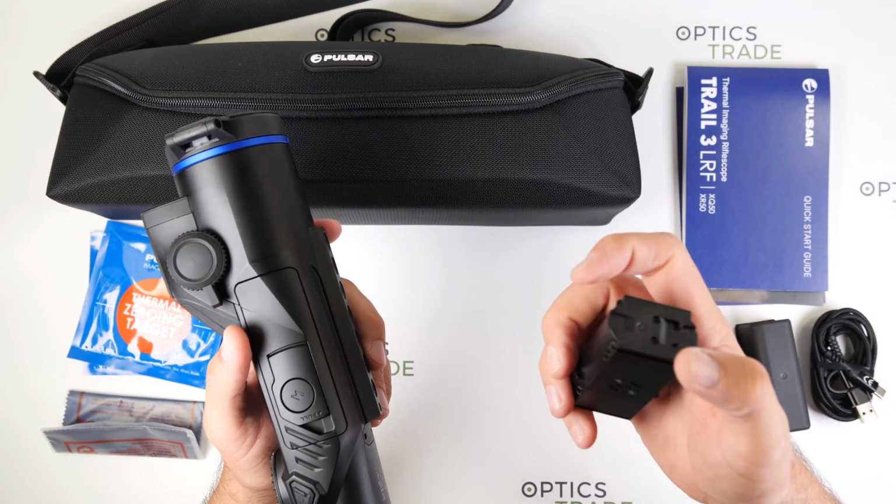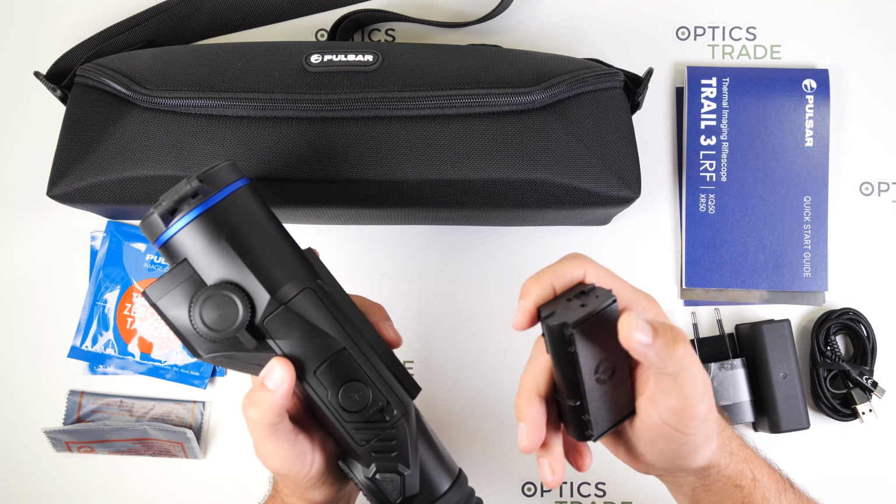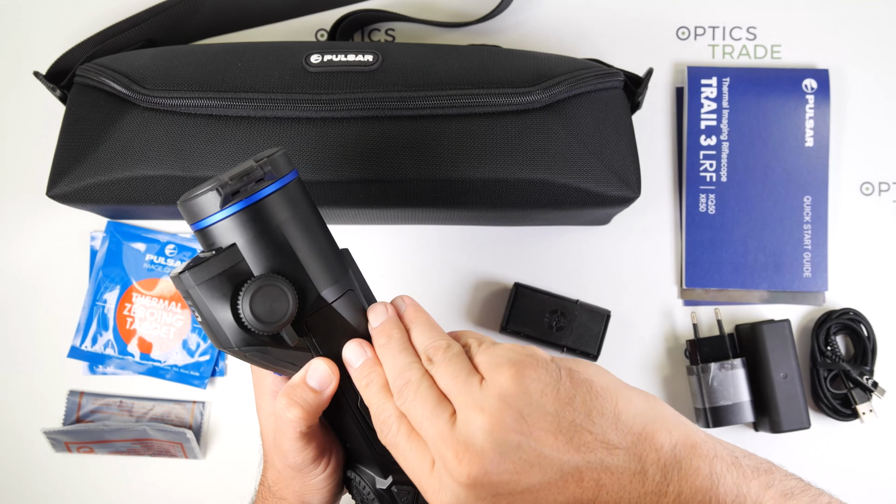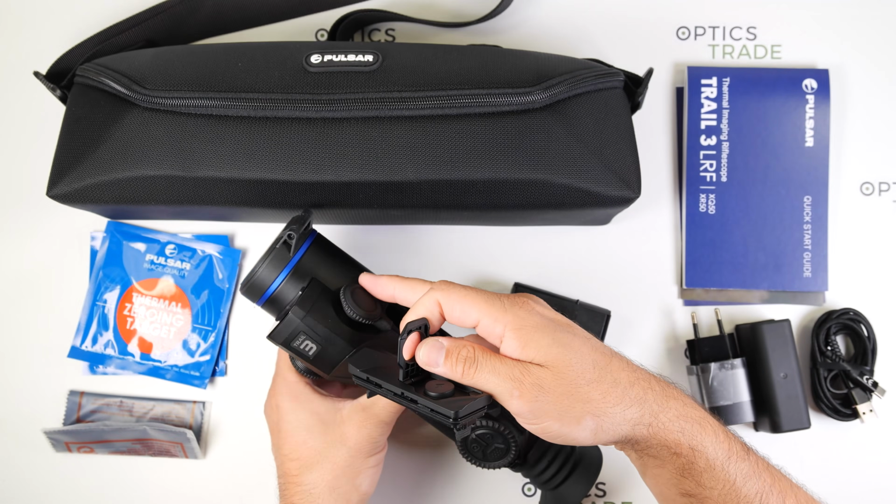And what I would like to show you is how easy it is to swap batteries with this device. So if you have two of these batteries, it is of course even easier, but you can just open the side latch here.